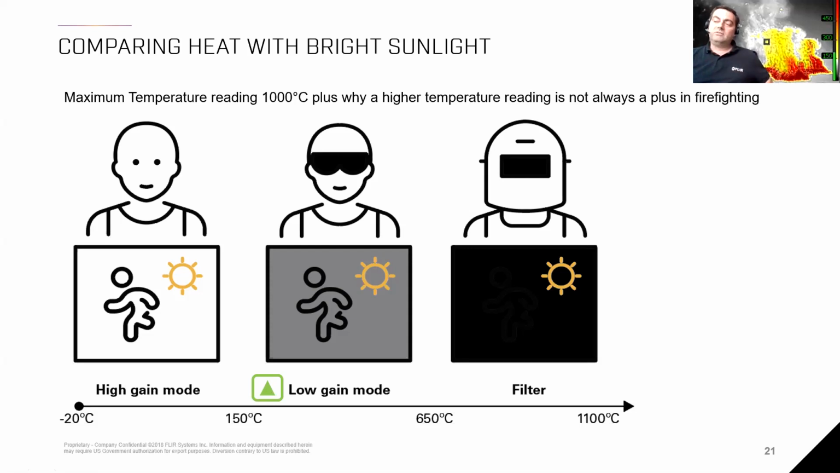What happens is that we are comparing the rising temperature with the sunlight. If you're out in the sunlight and the sun is not too bright, you can stand outside with your regular vision, and I can compare that with a temperature of -20 to 150 degrees Celsius, which is what the camera is actually reading.